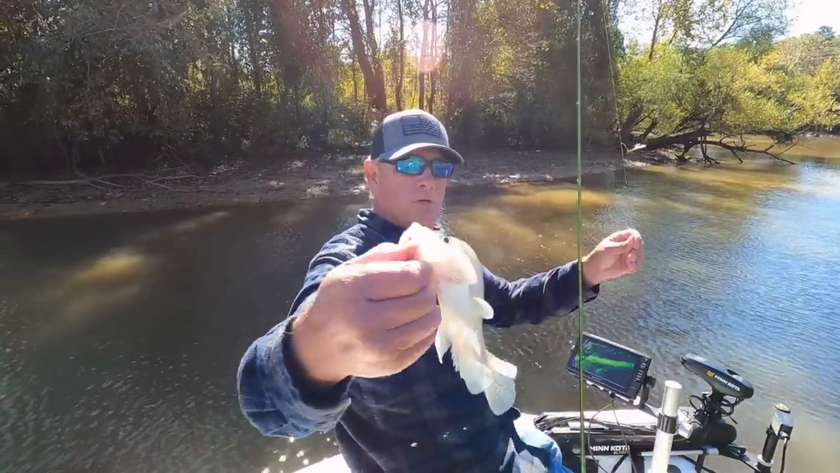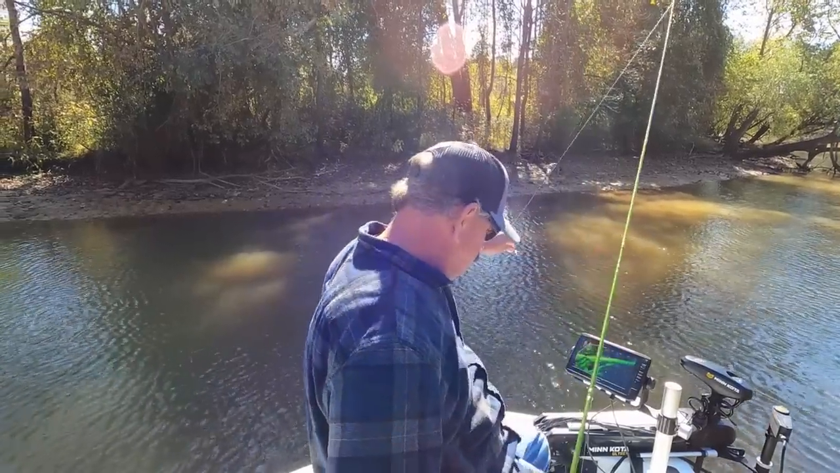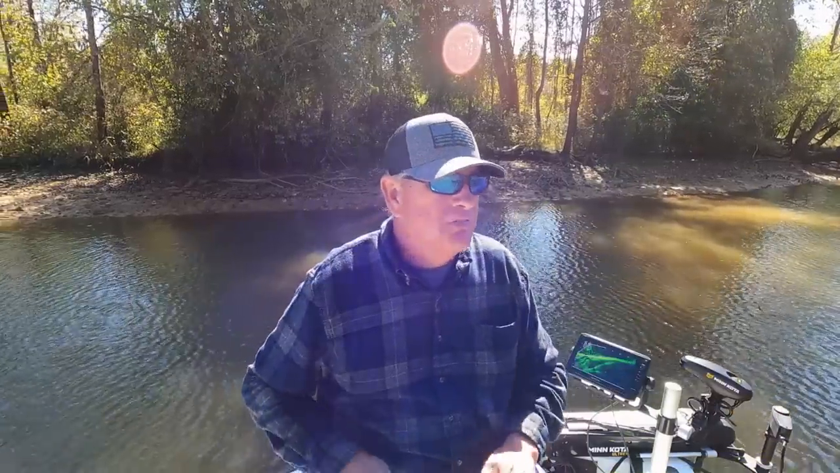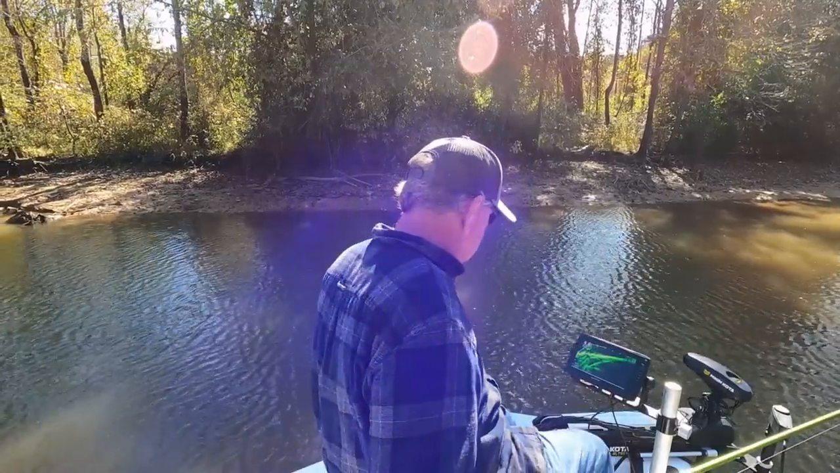Oh yeah, that's a pretty good one. Boom. Nice old crappie. I switched up. I caught him on the white pink, and I've caught a couple on that green. Just trying different things to see how these fish will react.